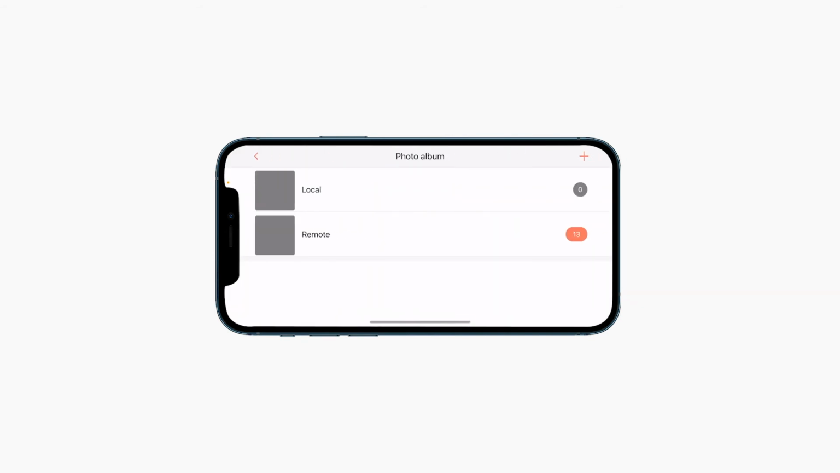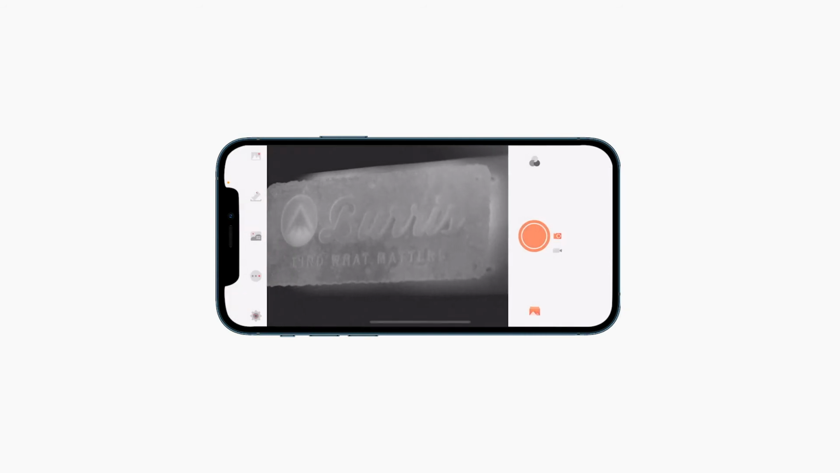Now, from this spot, we can actually control a lot of the thermal. We can select in the top right of the app, we can find these 3 colored circles and change our color palettes. As you can see, I've got my 5 different colors there. Select whichever one's your favorite. I can go to my gallery in the bottom right and see everything that's stored locally on the handheld unit or remotely on the phone. And you can select whether you're saving to the phone or the handheld by using the app.